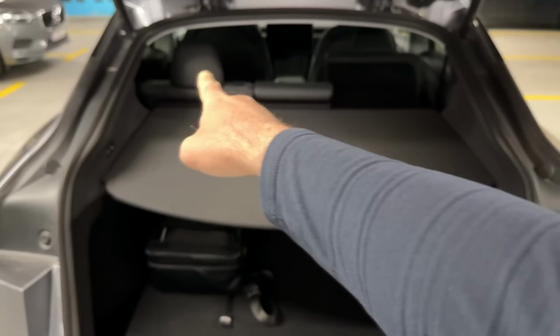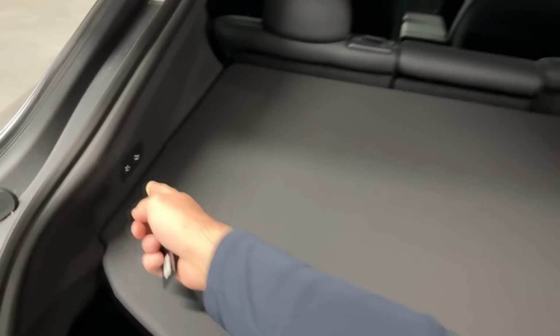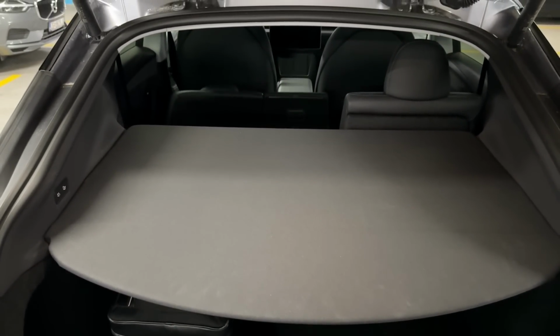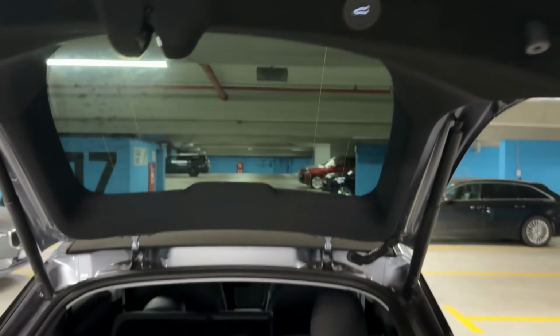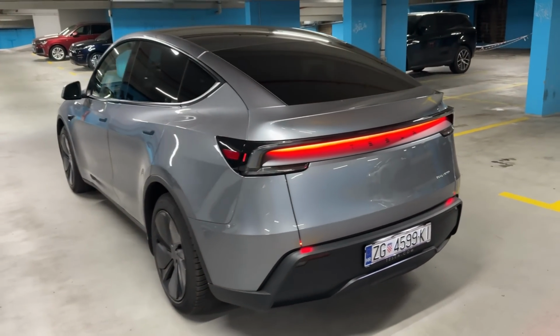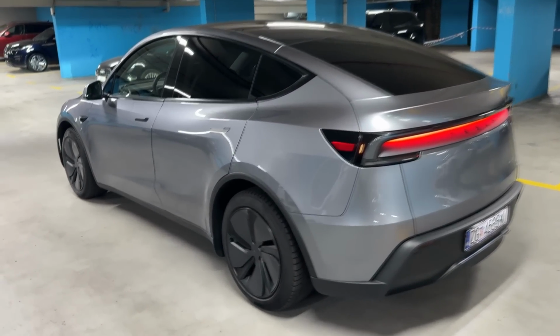And yeah, now we'll put it back in the position. You can do the same with the left one and the middle. So I can actually show you. There we go. So these fold as well, so very easy and very practical indeed. Press this to close the tailgate, and we are now ready to go on a drive.